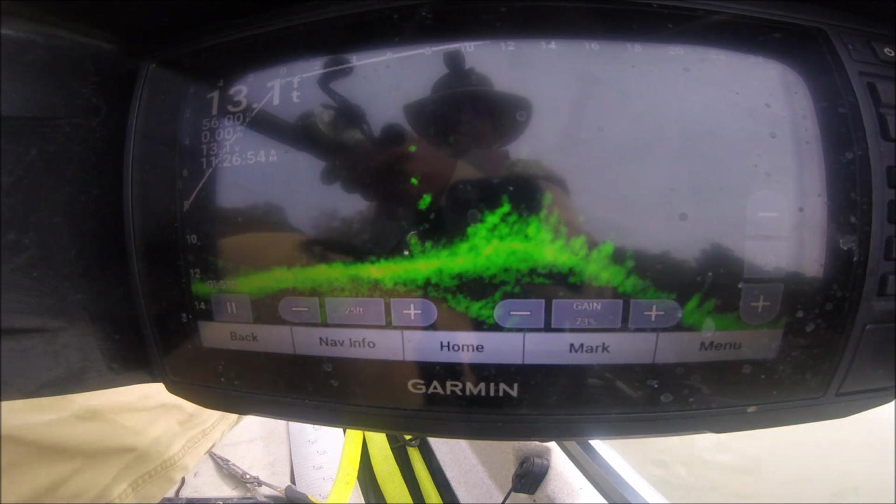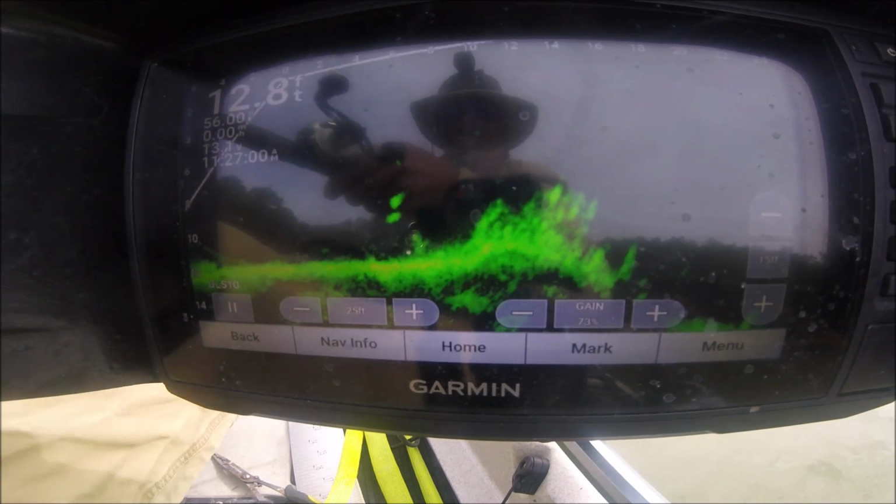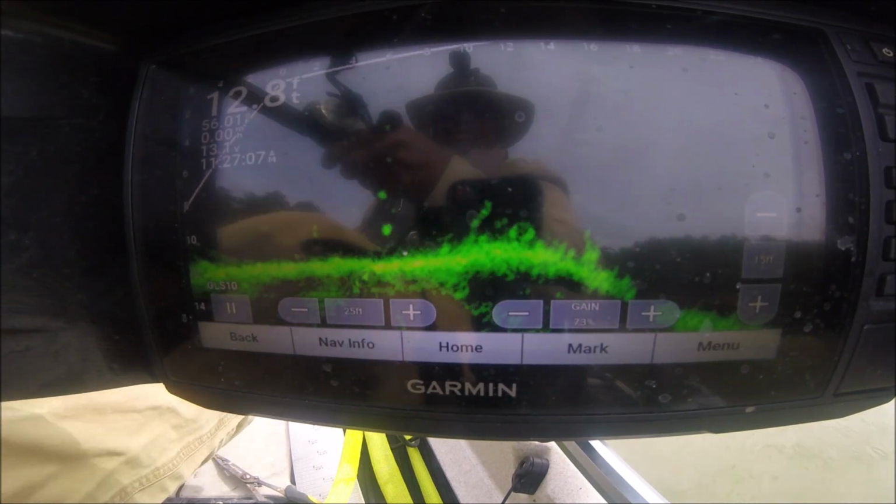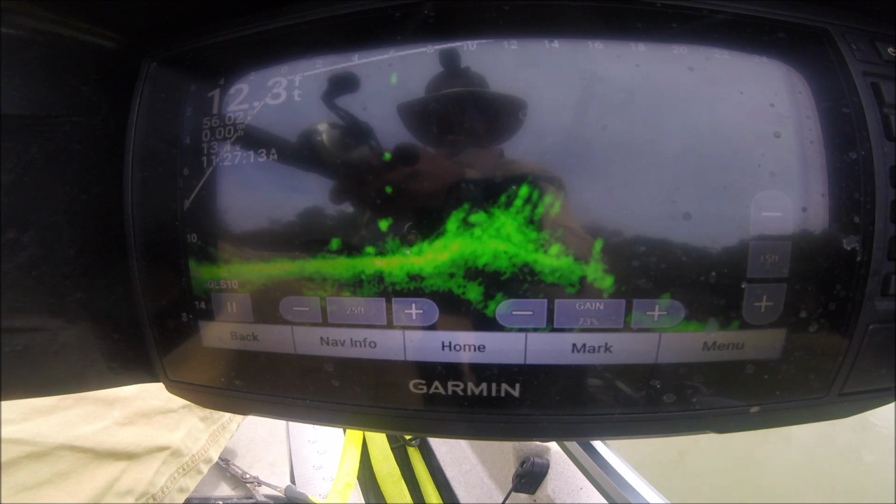Small fish, get out of there. Get all them small fish off. That wind's kicking up, y'all. He had it. Small fish. Yeah, boy. Here comes a fight, y'all.